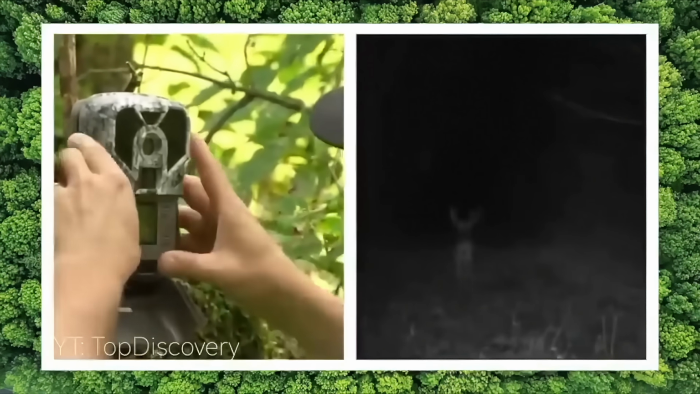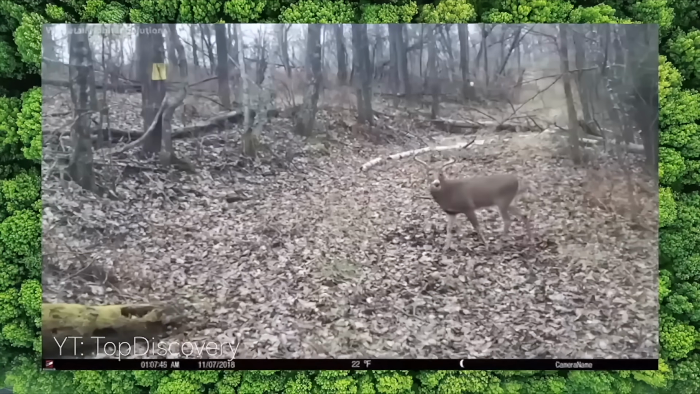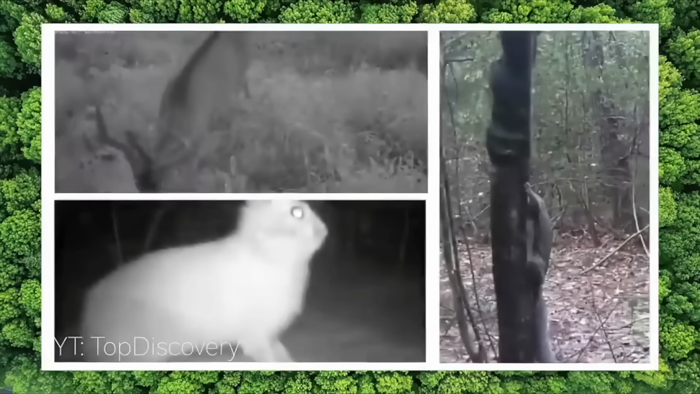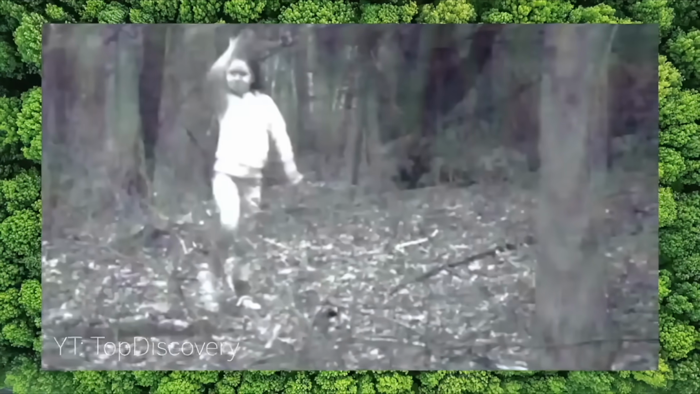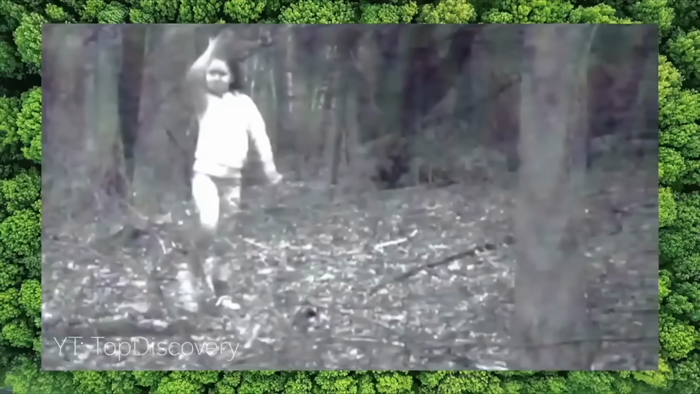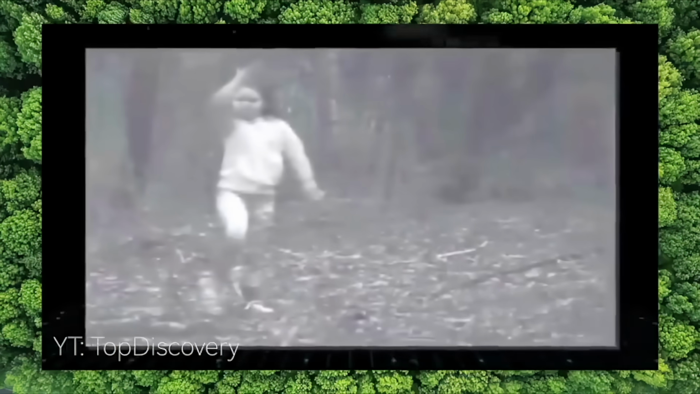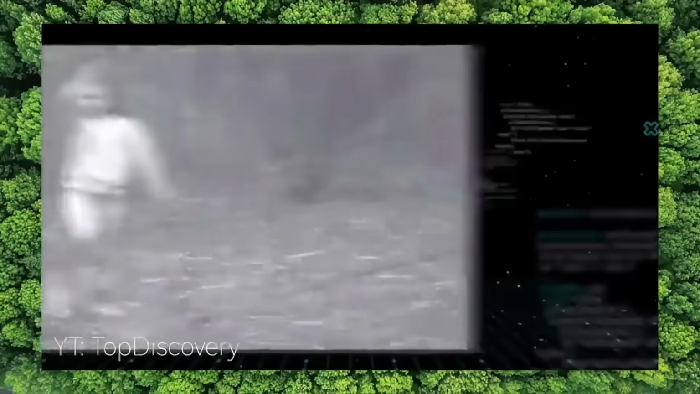Of course, the family knew they would capture plenty of video footage of animals. But what one of the cameras caught made their jaws drop. A young girl appeared out of nowhere. The family was stunned, and when they asked their children, none of them recognized the girl. The family asked neighbors if they recognized the girl, but no one did.